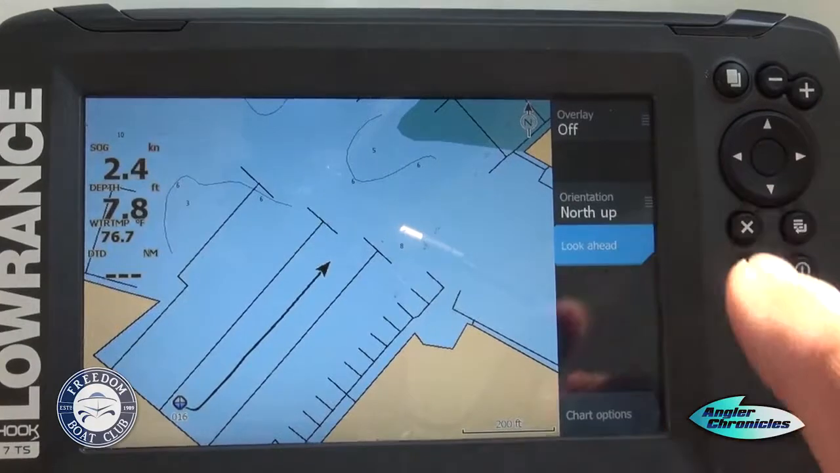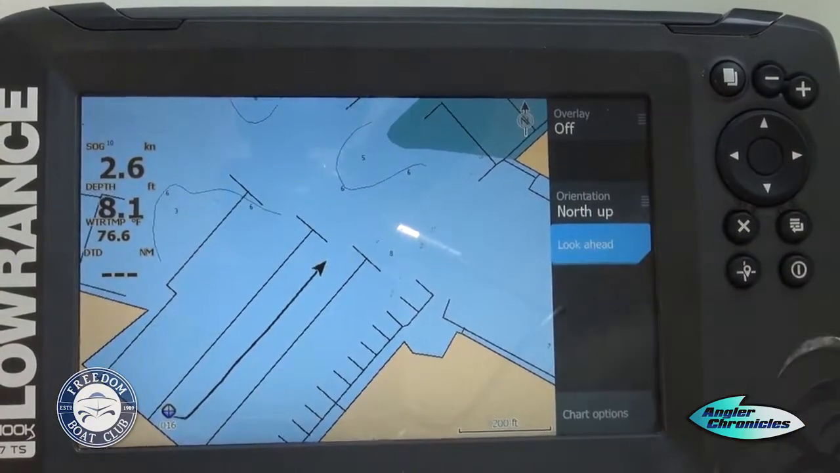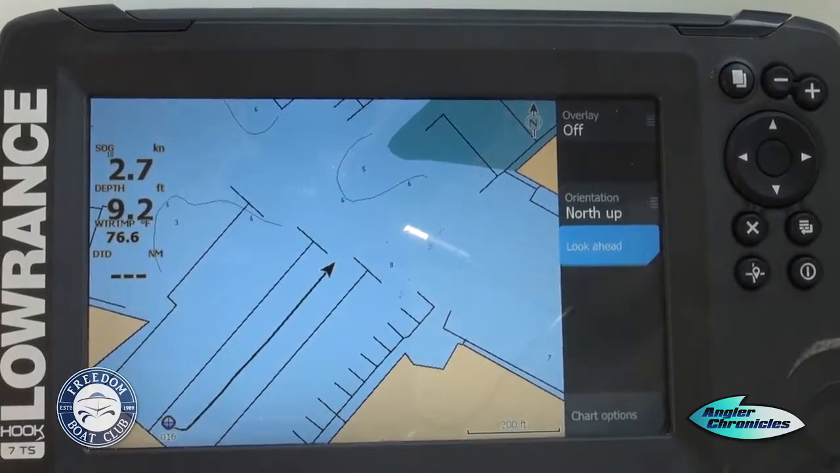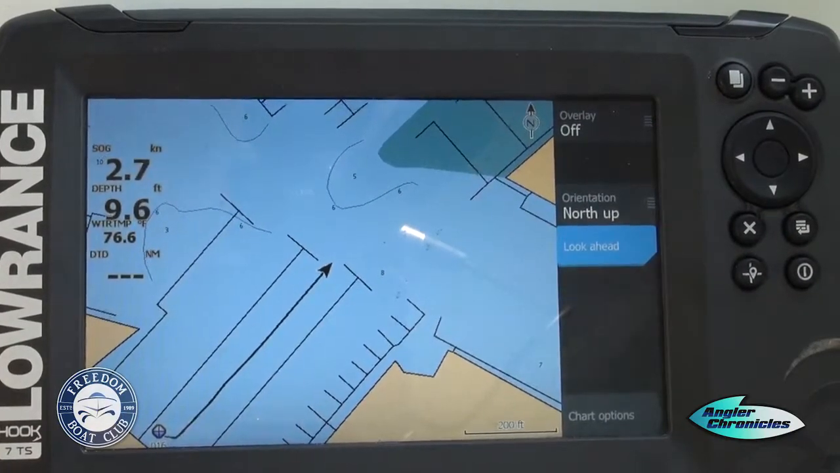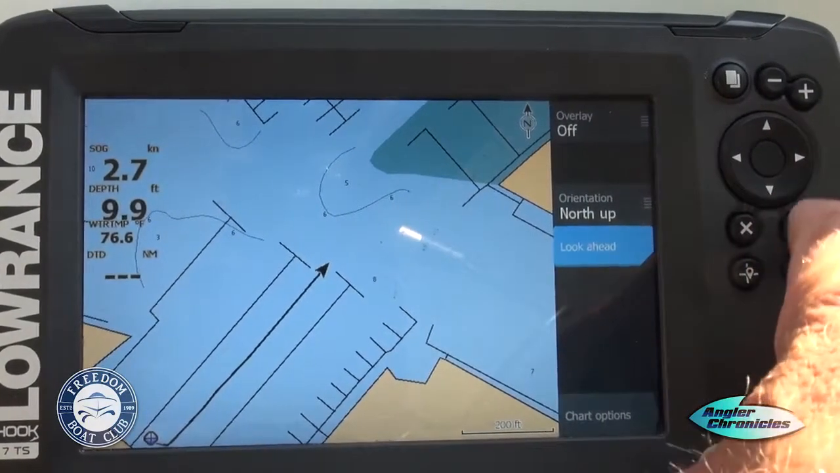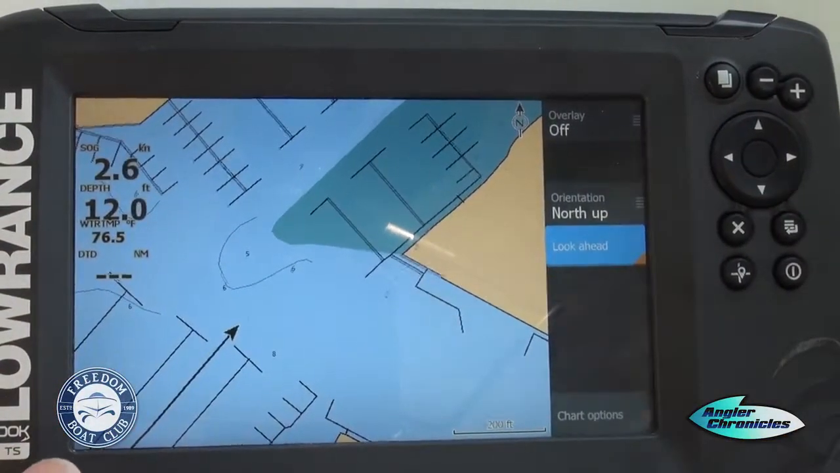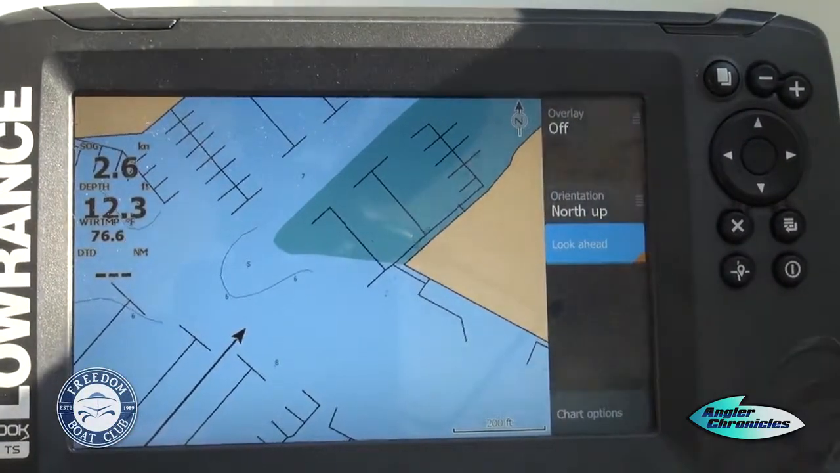We also have what we call look ahead. What that does is it gives you a more front-forward option to look at the screen. So it brings your boat down into the lower fourth of the screen. It doesn't center your boat up. Right now in the normal mode, it has your boat exactly in the center of the screen. So you simply hit that, and notice it pulls the boat down into that quadrant of the screen and gives you more front-forward looking up ahead.